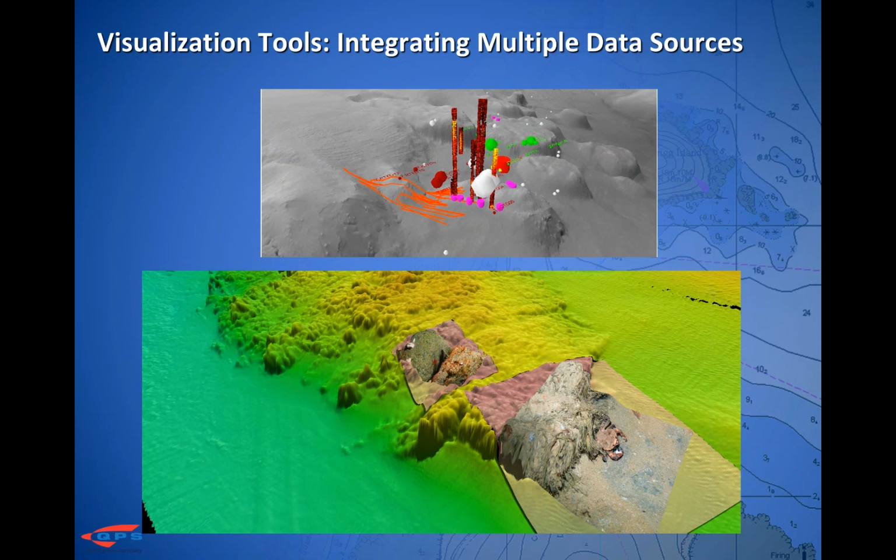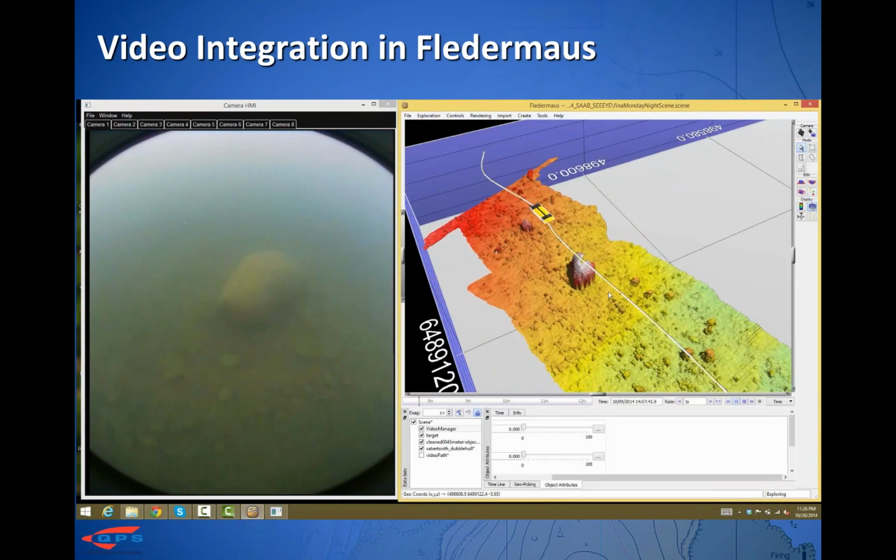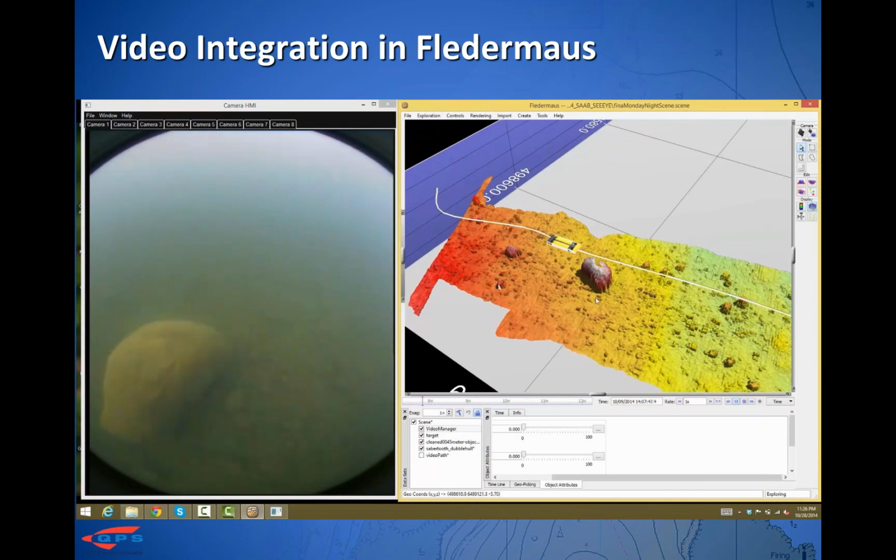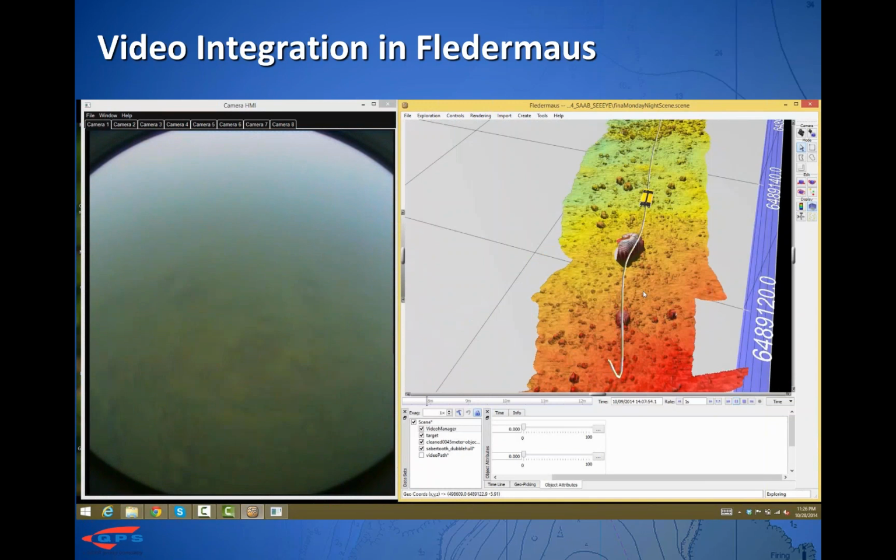If you're doing HabCam work, or you have like GoPro video, picking up ground truthing for biomass studies, that sort of thing, we can also integrate video. It's especially powerful for ground truthing on ROV studies.